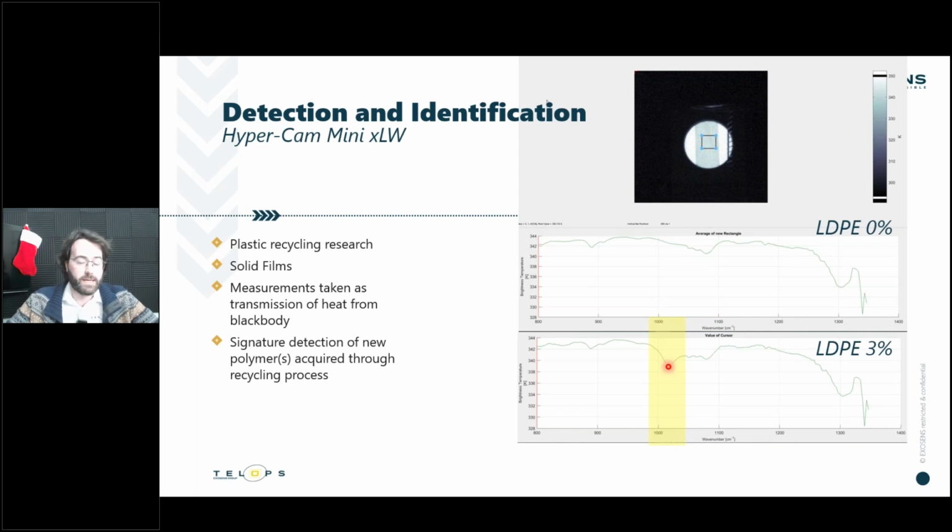And you don't need a particularly high temperature for that source at the back. As long as you have a good thermal contrast and you see that absorption through the film, you can see a very clear change in the composition of the polymer through completely passive remote sensing in this case. So very interesting.